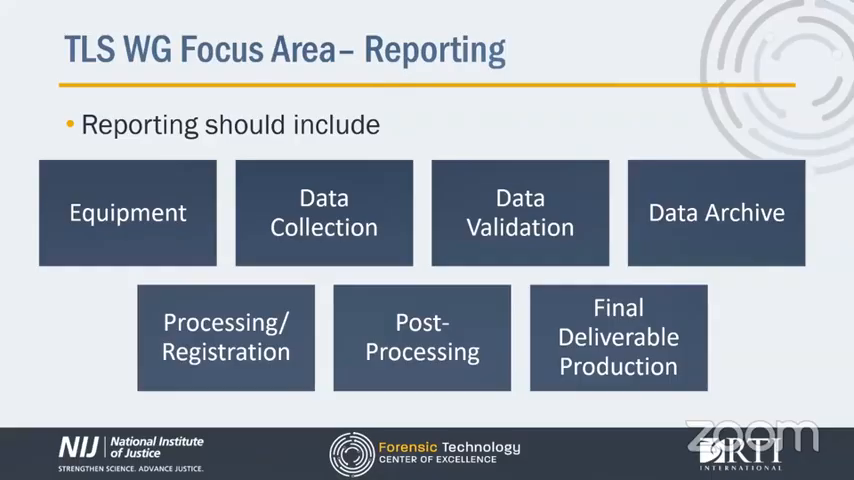deliverables. Section C of Appendix F, Legal Considerations and Recommendations for the Use of Terrestrial LiDAR Scanning for U.S. Criminal Justice Applications, provides an overview of legal requirements for admissibility of TLS evidence. But of course, legal requirements will likely vary depending on your jurisdiction.